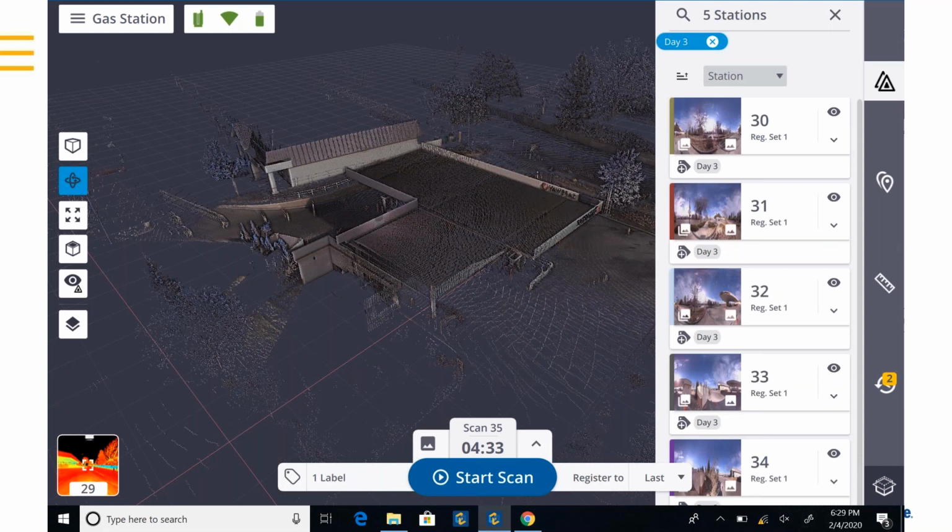So you can imagine if I was on a multi-floor building or on a ship or something large, it would be very useful to be able to go back and look at different stations from different days or different areas on the ship. We can even add more than one label to a station, so we can get even more descriptive on doing that.